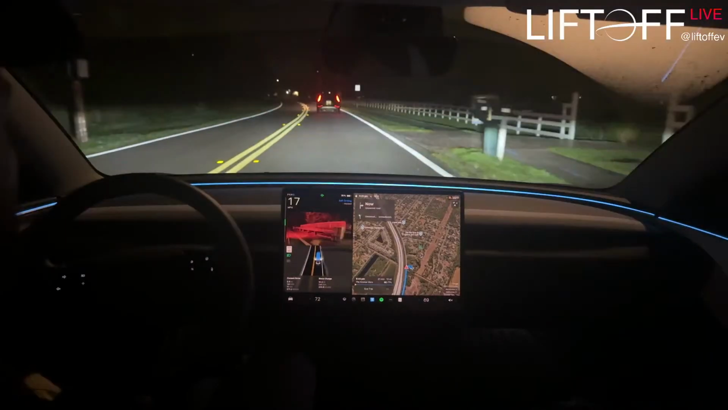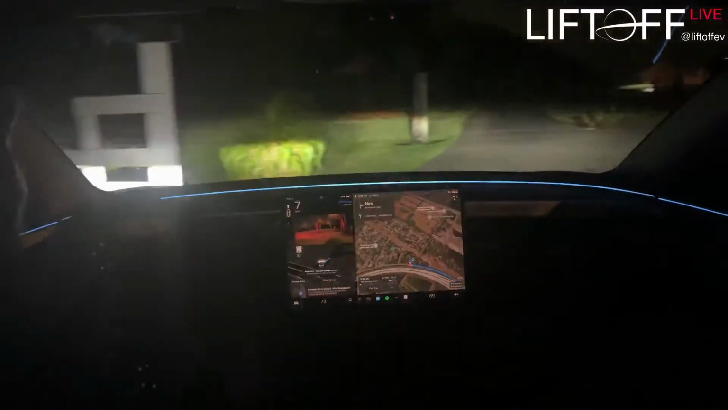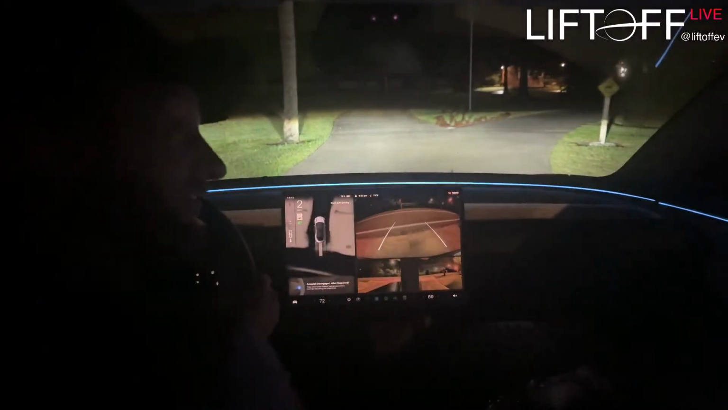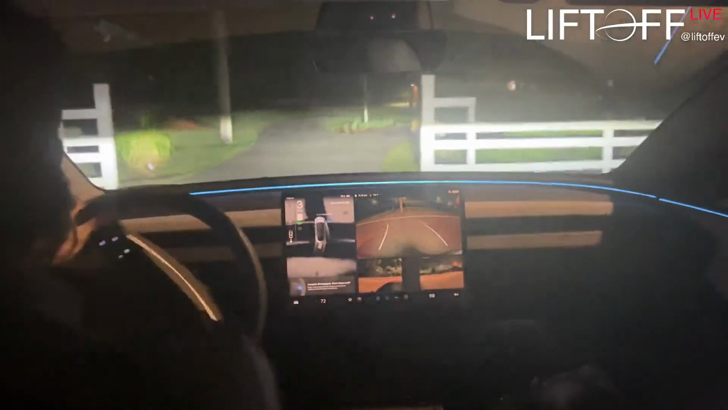I would not turn here. This is somebody's driveway. I'm probably not gonna let it do this. Yeah, that's not good. I don't want to turn around in some random person's driveway. It's kind of inconsiderate.